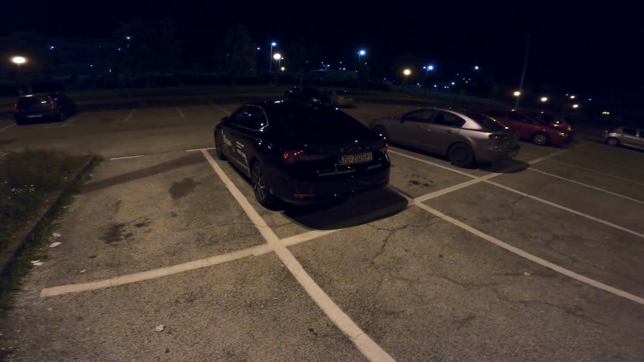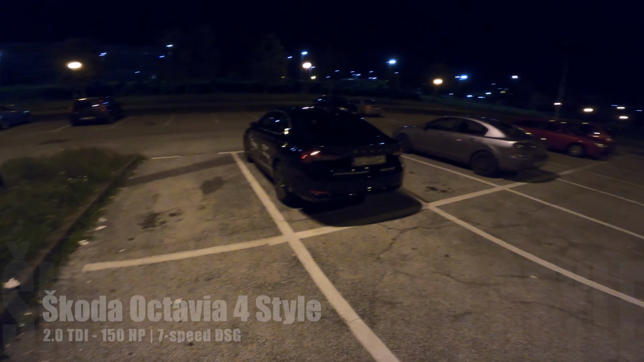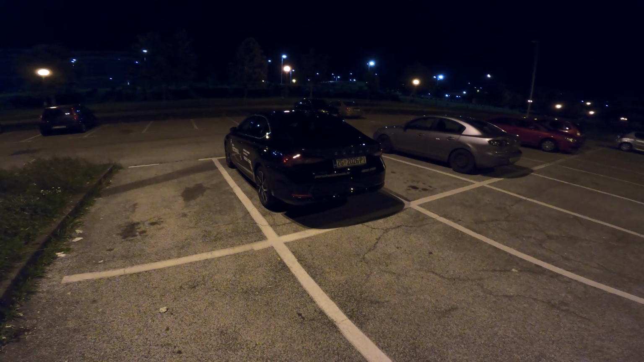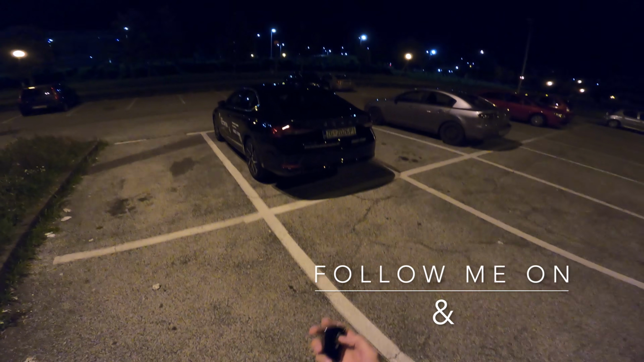Ladies and gentlemen, boys and girls, welcome to a new review, night point of view, of course, of the new Škoda Octavia 4. This is the hatch. This is the 2.0 diesel with 150 horsepower, DSG automatic 7-speed. And this is the style package, so let's check it out.